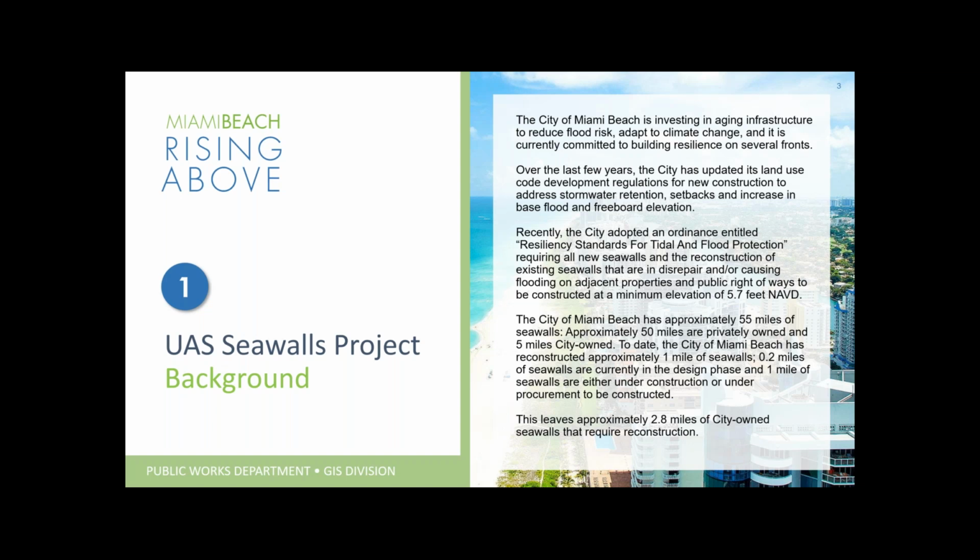So the city has approximately 55 miles of seawalls, and out of those 55 miles, 50 miles are privately owned, where 5 miles are city-owned. To date, the city of Miami Beach has already reconstructed approximately 1 mile of seawalls. 0.2 miles of seawalls are currently in the design phase, and 1 mile of seawalls are either under construction or under procurement to be constructed. So that left about 2.8 miles of city-owned seawalls that require reconstruction. And this whole process that we went through is revolving around those 2.8 miles of city-owned seawalls that require reconstruction.